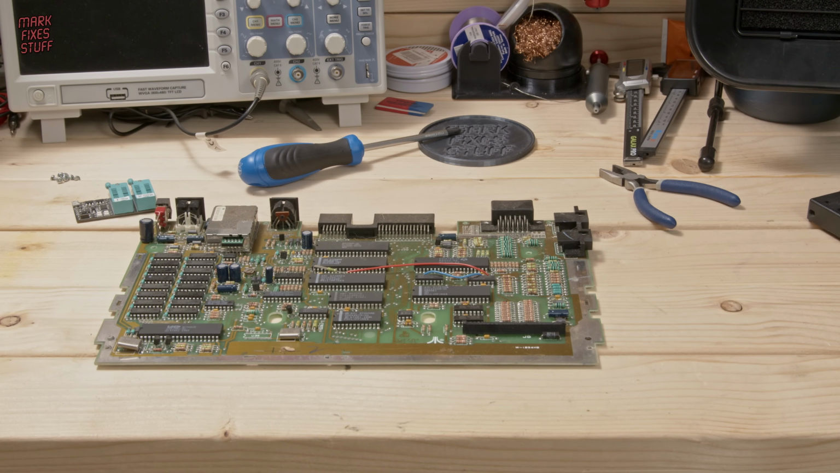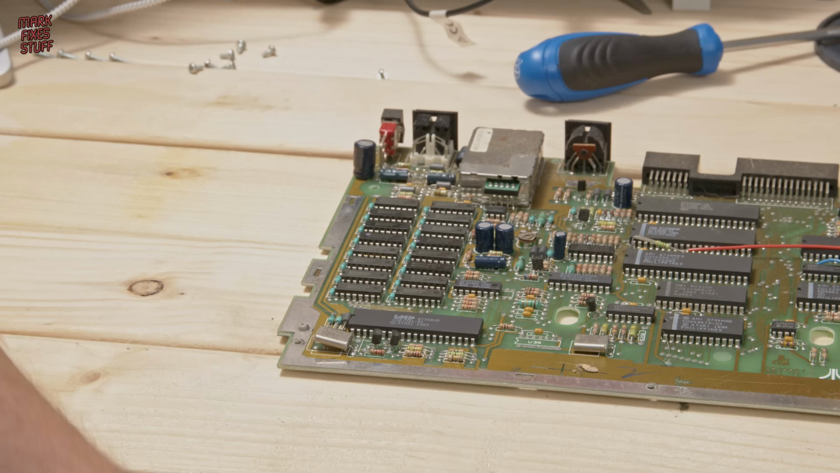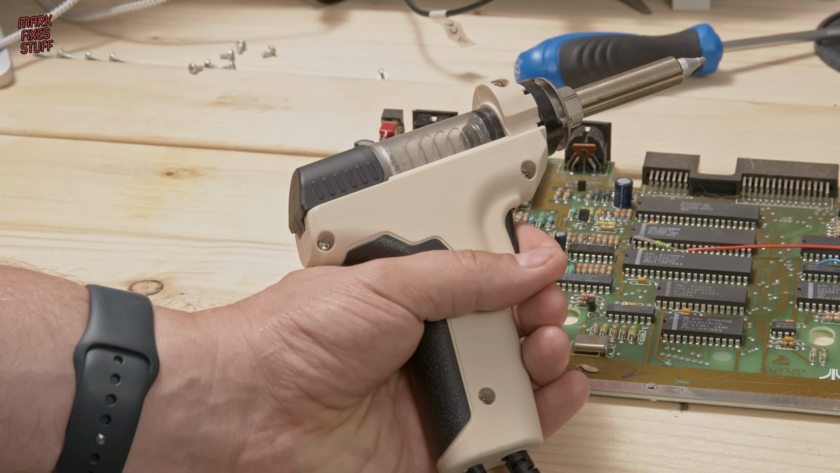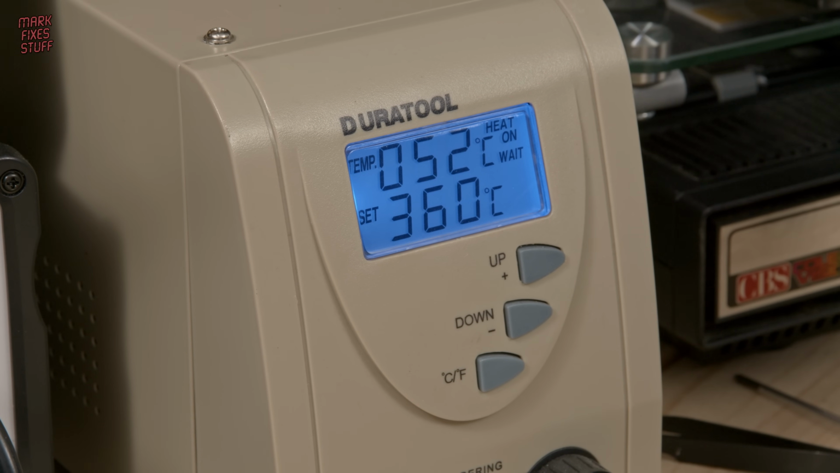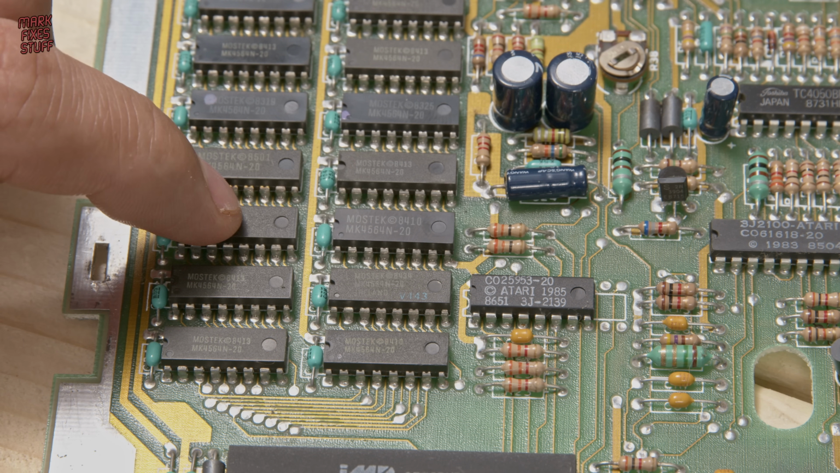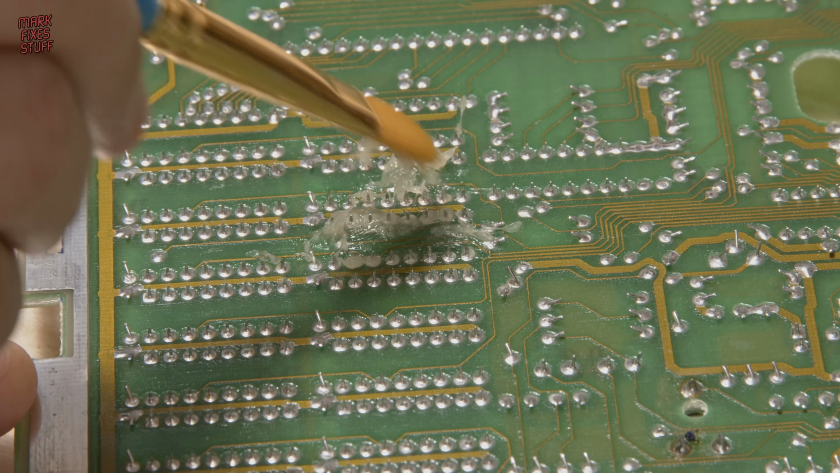Now this is a lot of RAM. Desoldering this is going to take a long time. Luckily, I have a desoldering station. I wouldn't suggest trying to do this manually. I'm setting the desoldering station to 360 degrees Celsius. And to start with, we'll remove this chip. This was the one that got hottest when we were looking at it with the thermal camera. Then we can put it into the chip tester.